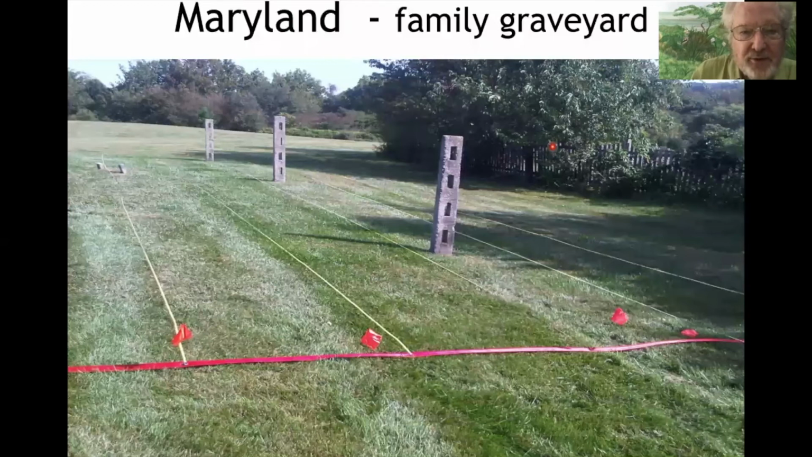Moving on to another family graveyard. This was, again, a grassed-in area. There's 2 footstones over here, and that was the only markers that there's graves here at all. There's 6 of these stone pillars or concrete pillars that mark the graveyard area, but the family wanted to know how many graves were here.